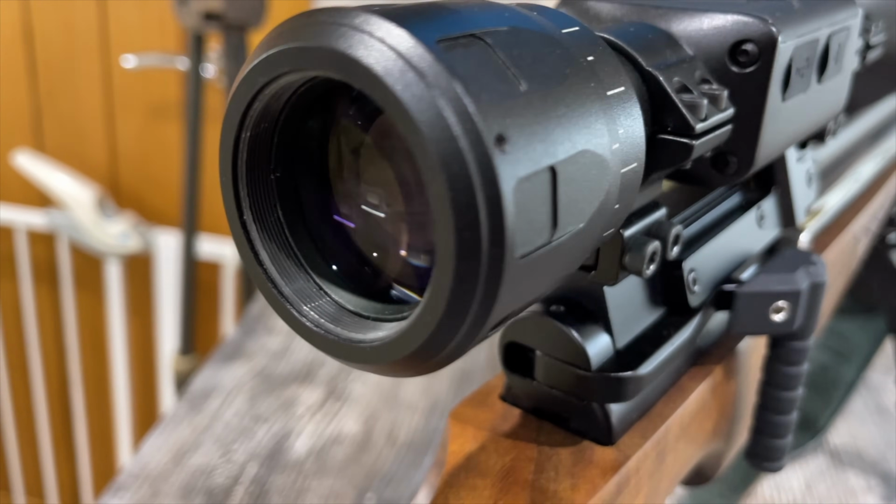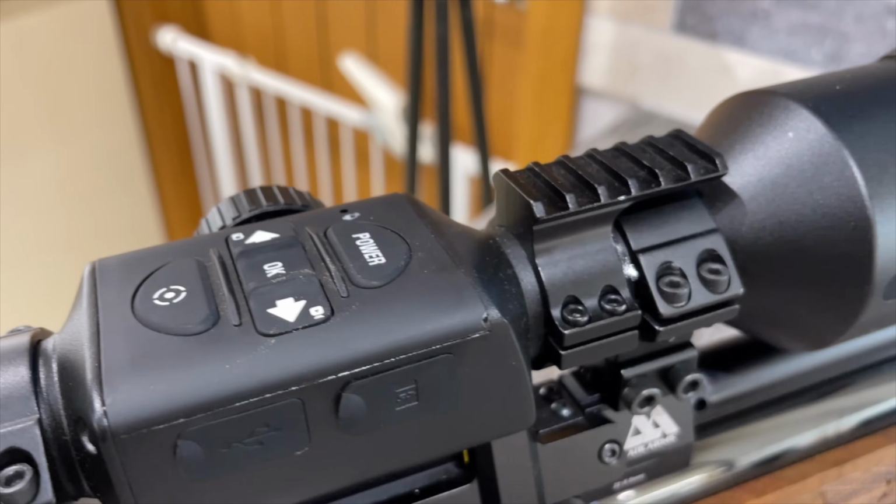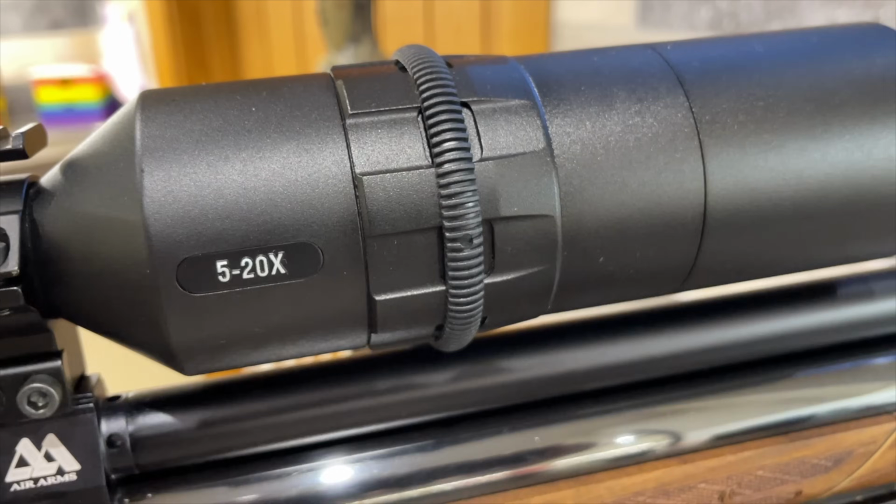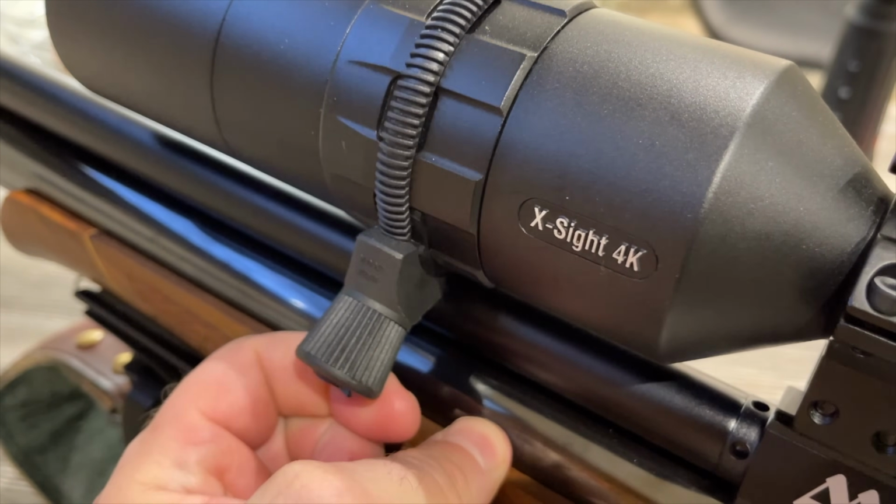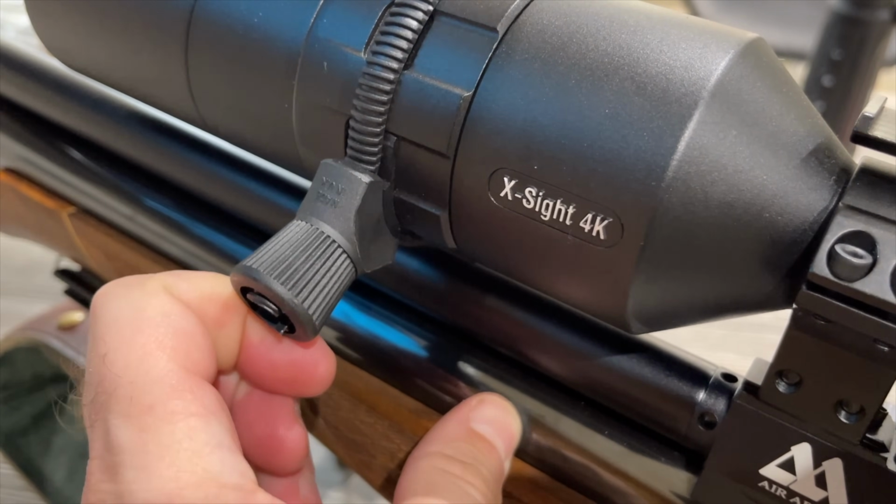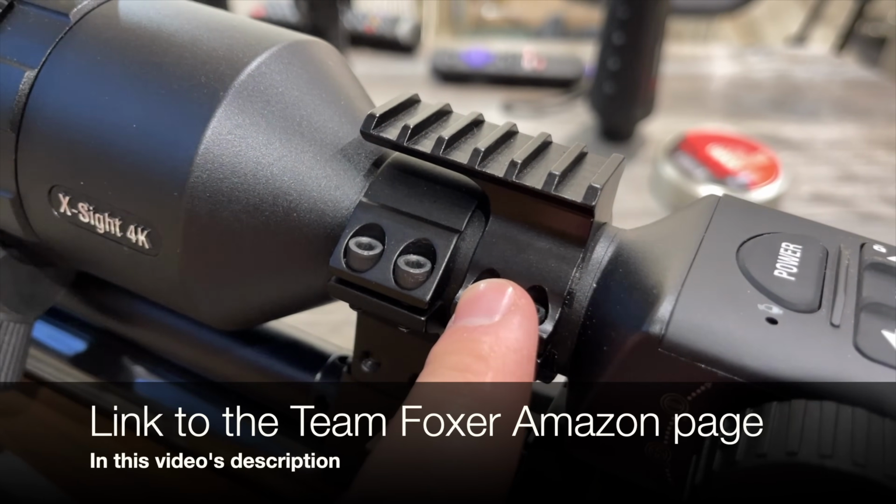The scope is a scope I've been using for quite some time now. It's the ATN 4K Pro. I specifically chose the 5x20 magnification version simply because it offers a bit closer to the action without having to use a digital zoom. A couple of small additions to the scope itself, one being this nylon breakaway coaster I fitted to the focus ring to make focusing a little easier, and this Weaver style rail I can attach the torch to.